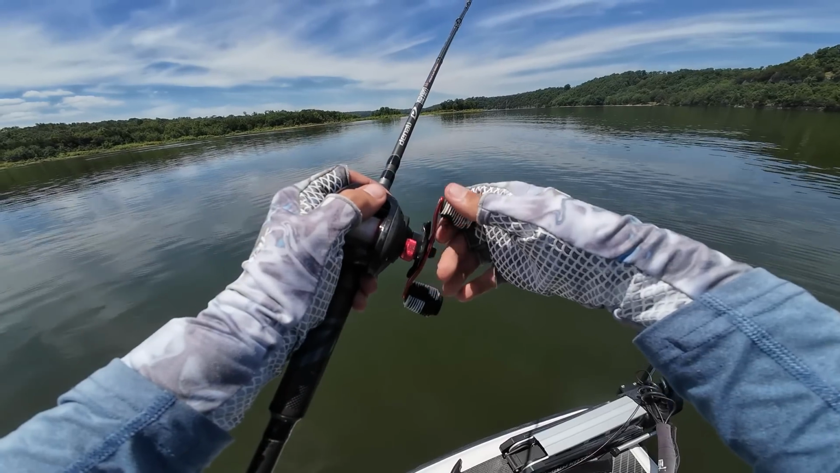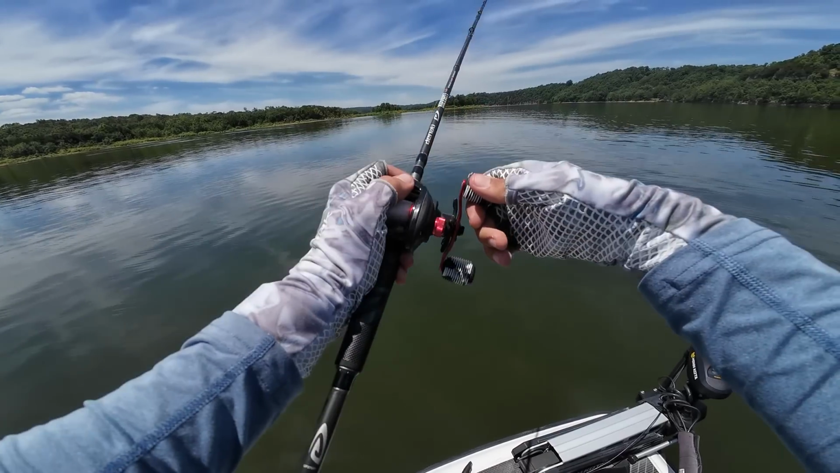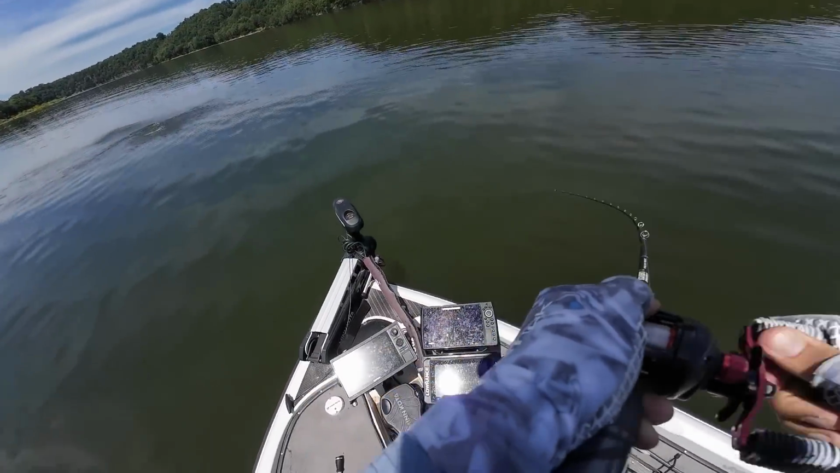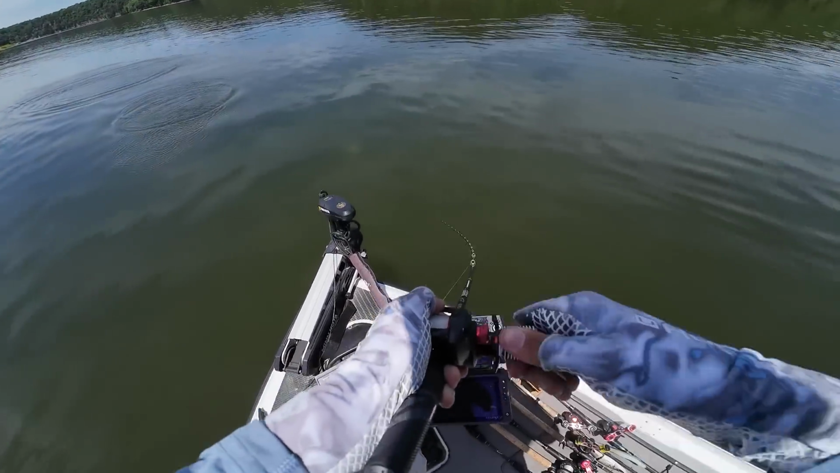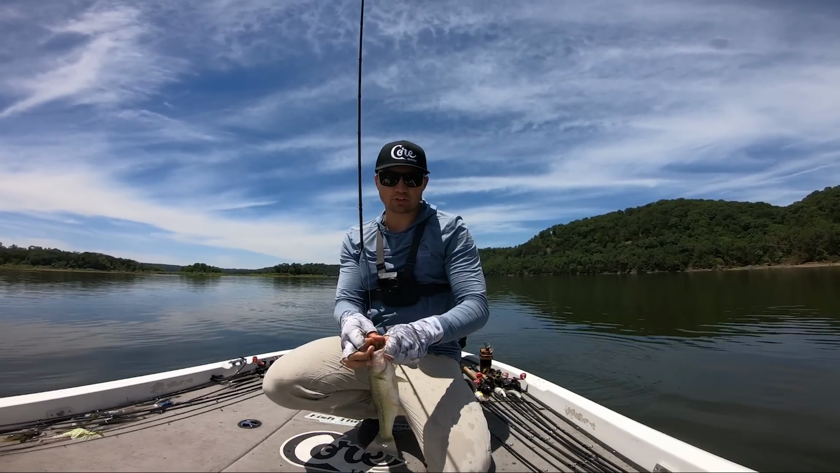But the way I work that bait again is I let that bait sink, not watching really the scope at all, just letting that bait sink down there, and then I hop my rod tip 3 times. Go 3 times, and they come up and get it. I mean, just like that. And they will eat this thing so well. And there's not a lot of baits you can throw that will get these fish to react super well like this, especially when they're suspended.